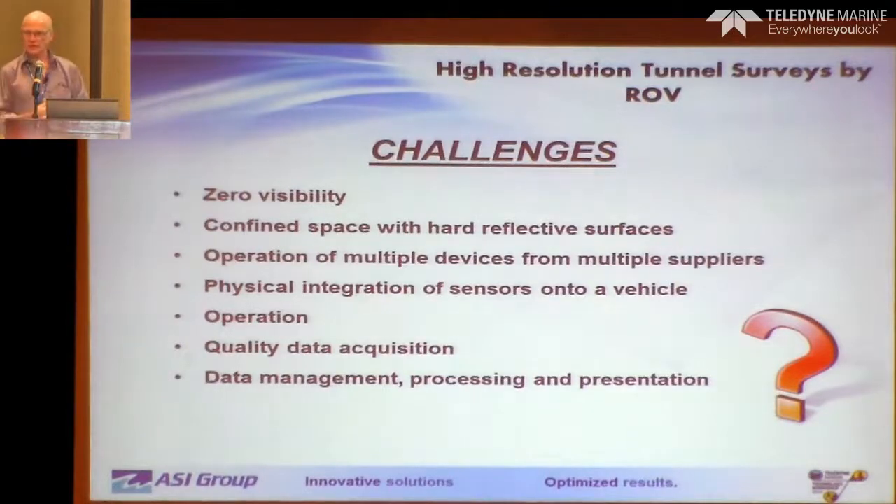We're in a confined space, so you can even hear the little echo in this room. You can imagine trying to do acoustics inside of a rock tunnel. It's going to be an issue.